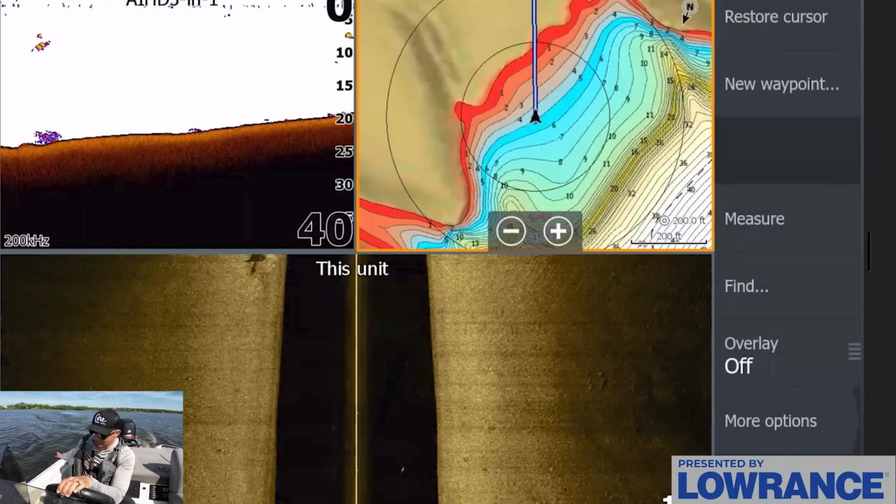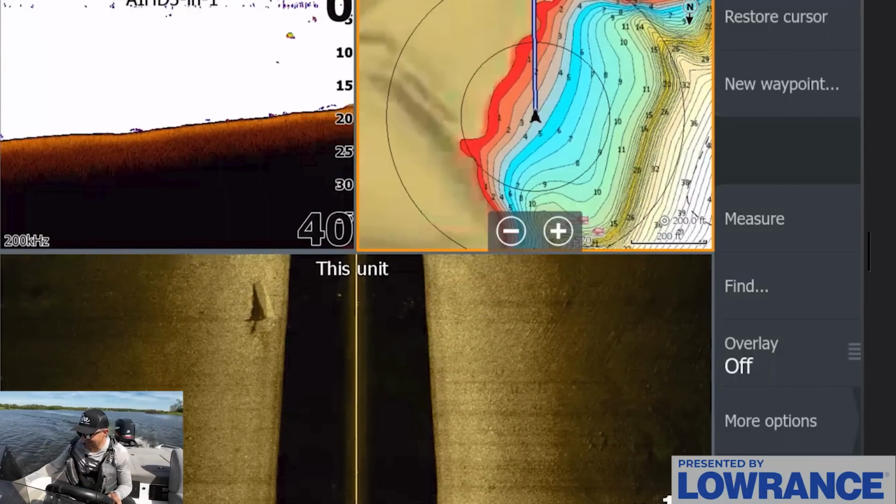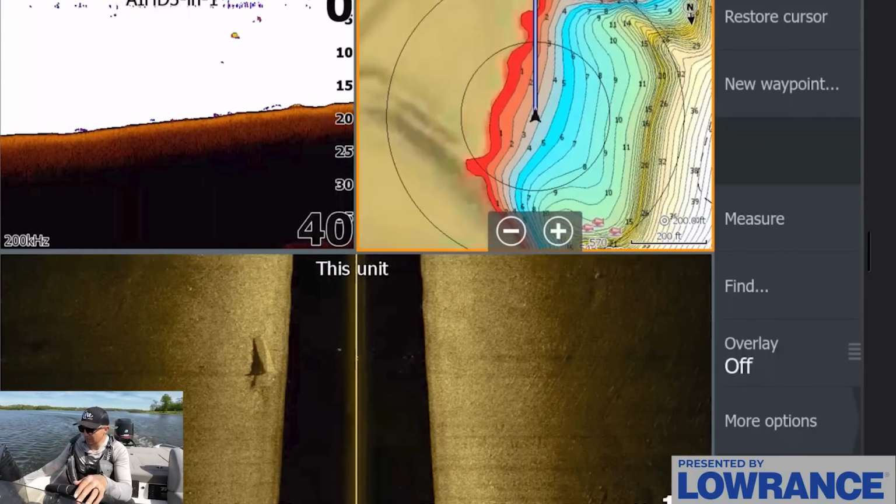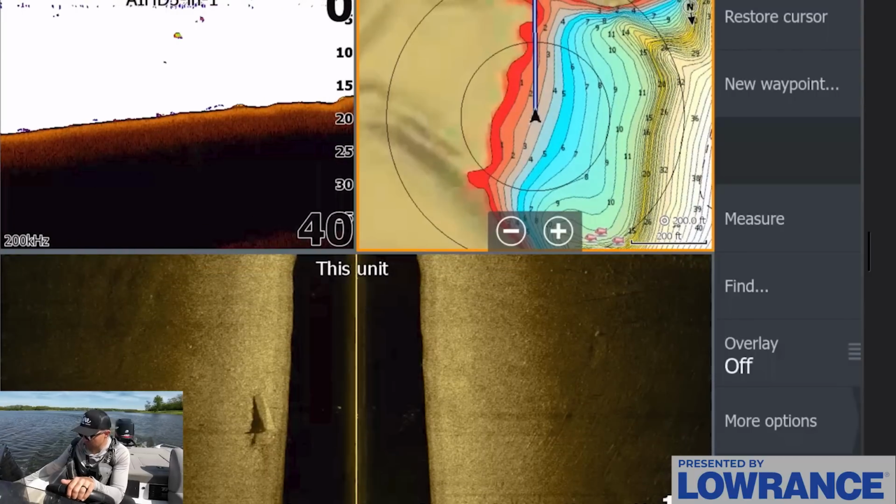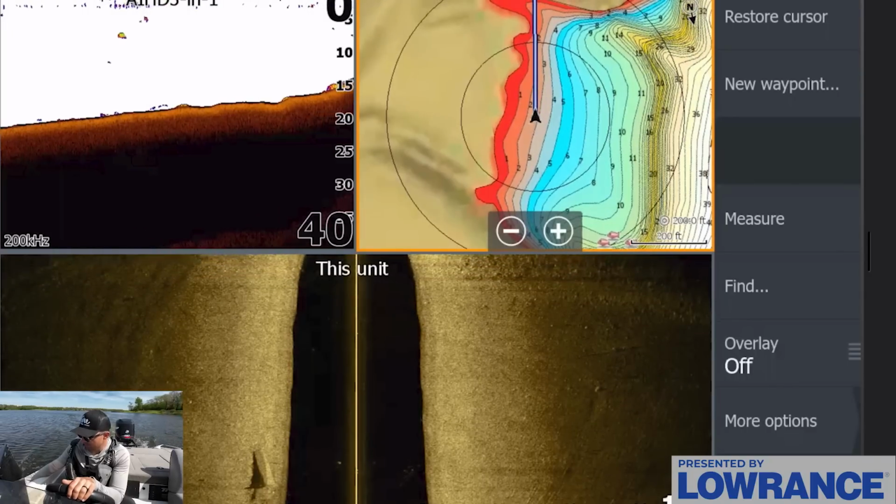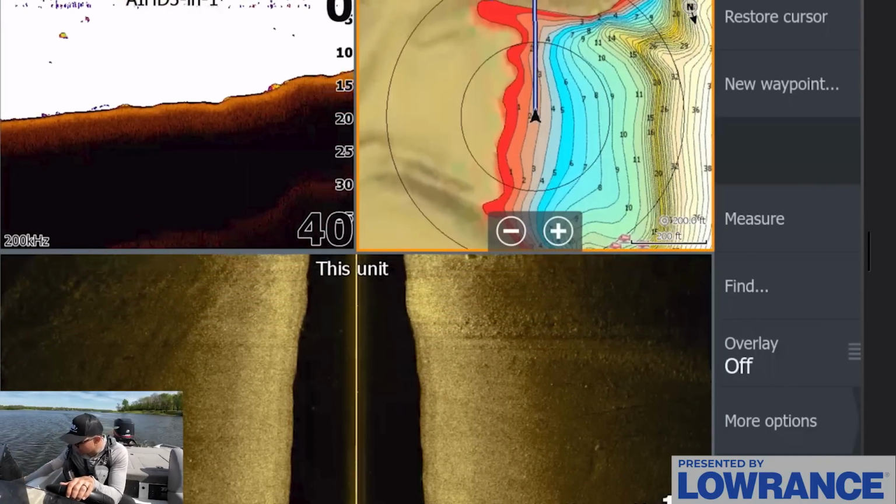I mean, there were so many fish on that spot behind me earlier this year that there have to be at least a few fish in this general zone that aren't just on the bank. There's a nice little rock pile or something there, man-made structure, but nothing that really jumps out at me. There is a little bit more rock kicking up here though, right in the depth zone I'm thinking about.